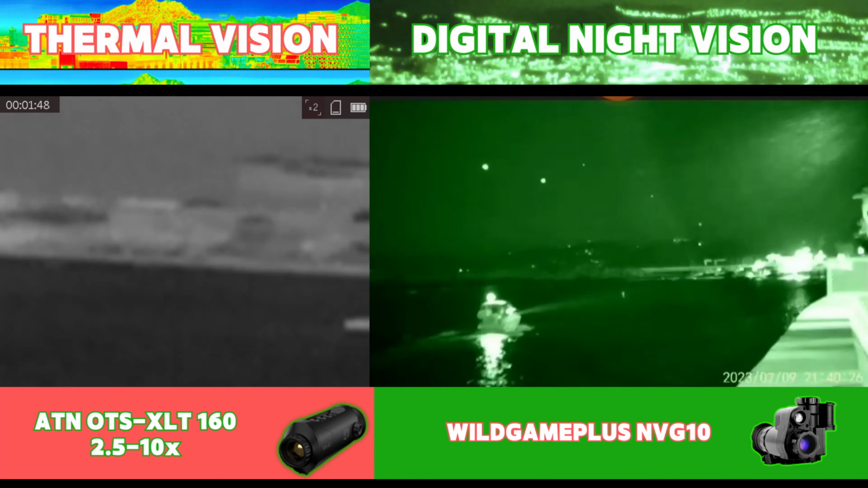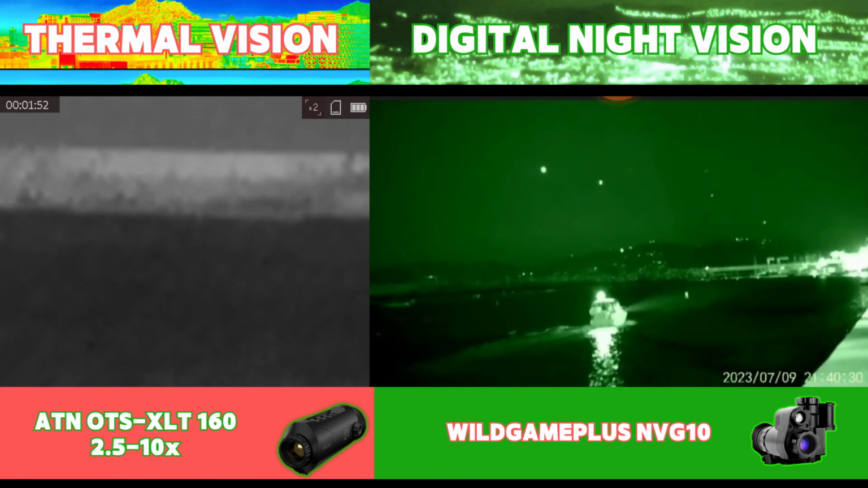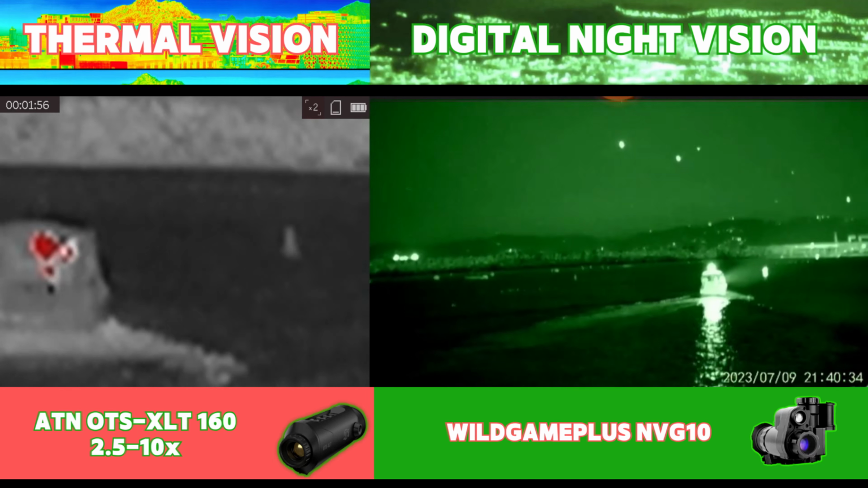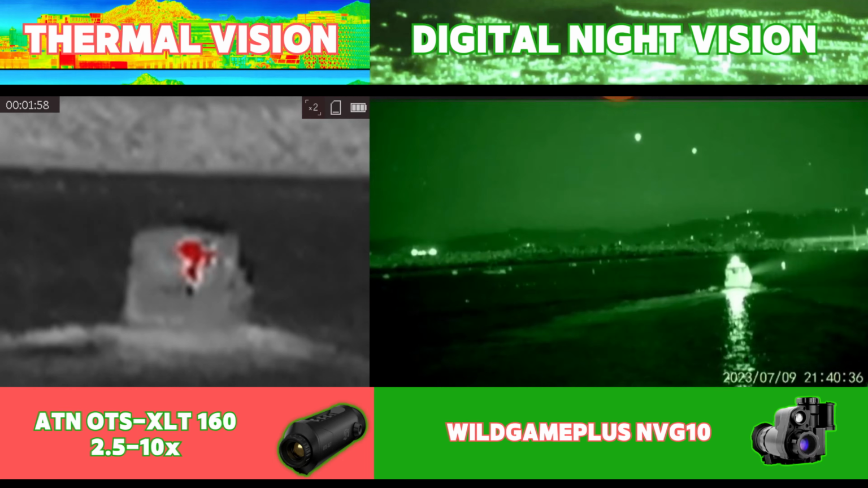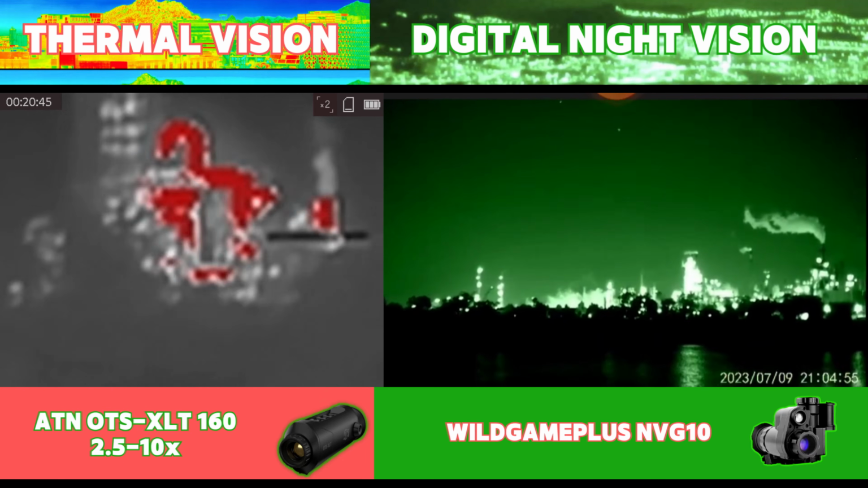You can digitally zoom with the NVG10, however the image quality does appear quite grainy, and this setup's onboard IR illuminator is just not able to keep up at this kind of distance. Supplemental IR lighting can play a role here, as you can add dedicated IR lights to your setup and get much further range, but it does come at a cost.